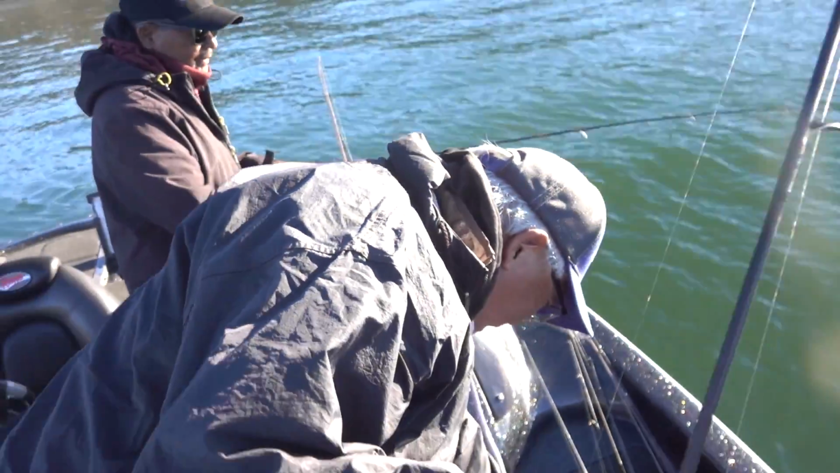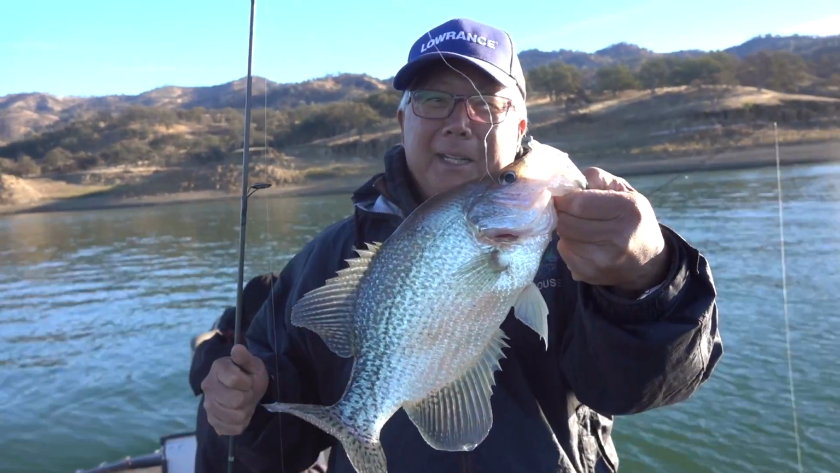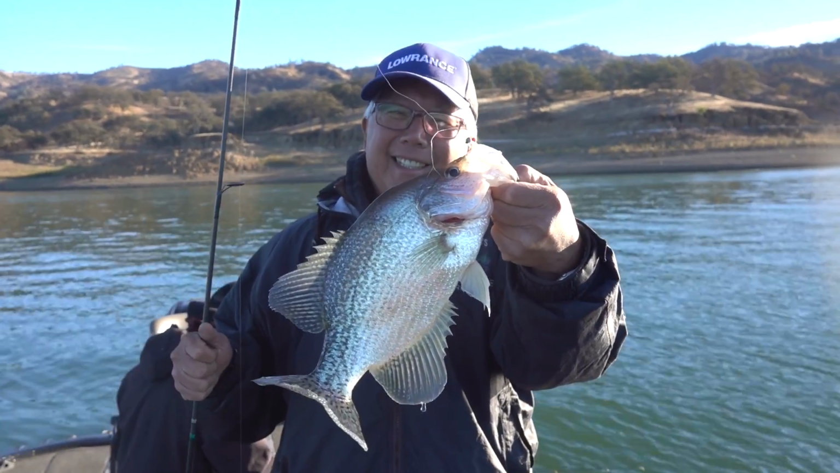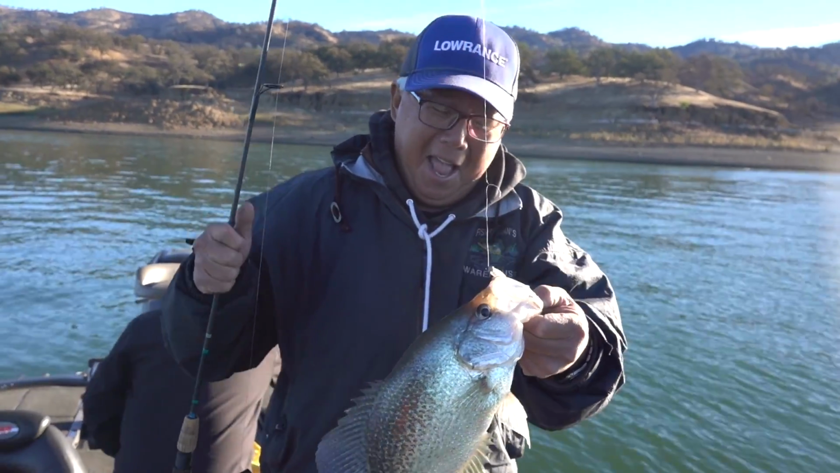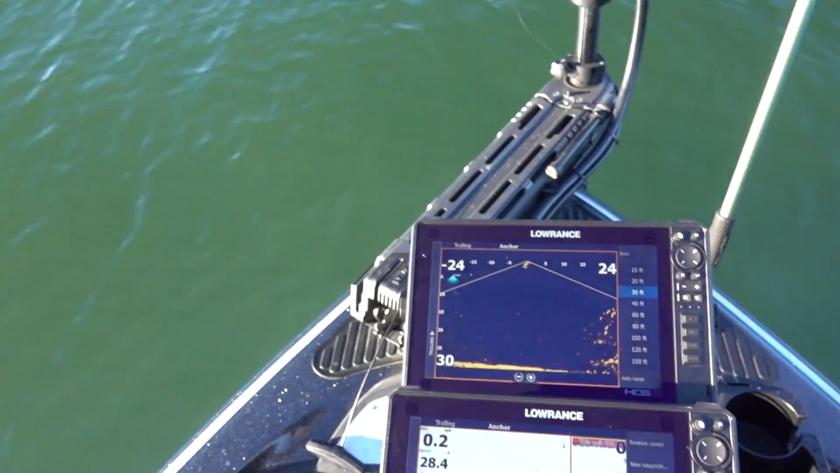Oh my goodness! Oh my gosh! Holy moly! Look at that sucker! Oh, jeez! That's a crappie. Oh my god! That's a big boy! Found him on the active target.